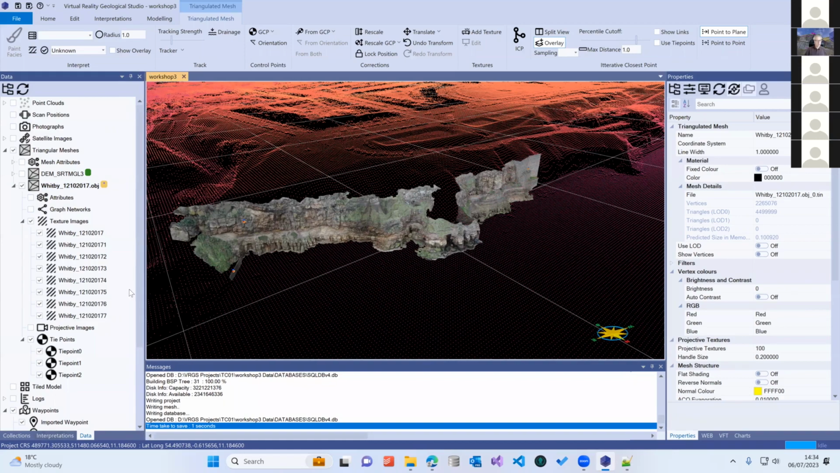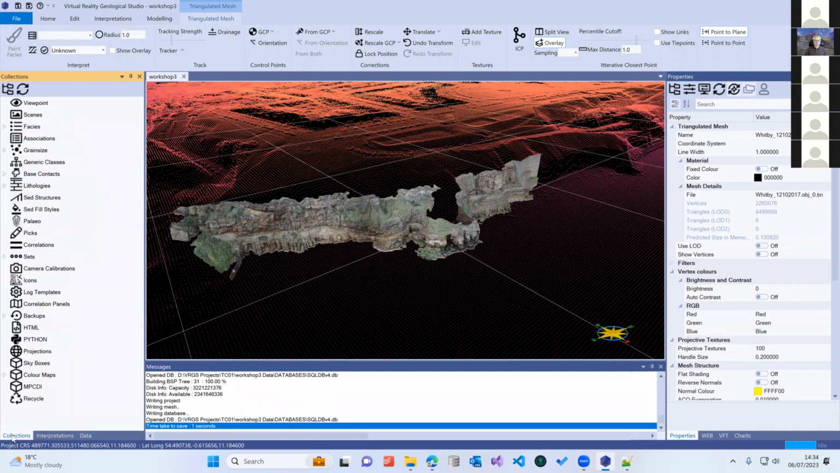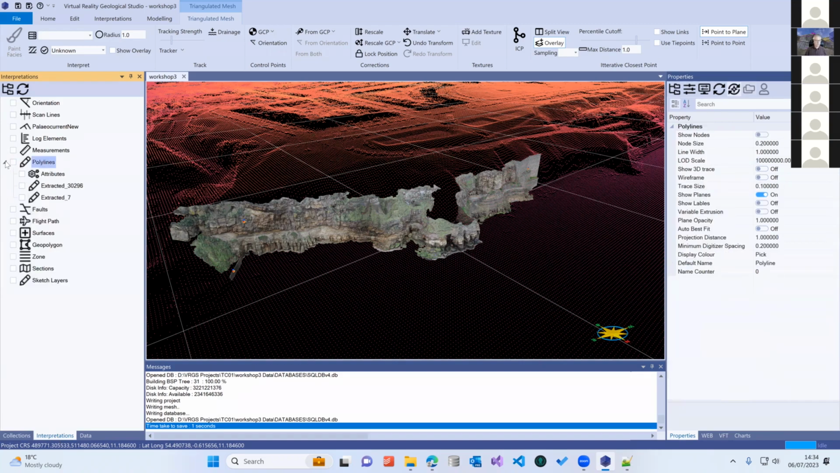Now it's a good time to introduce a concept in VRGS, is that we try and keep our data and our interpretation separate. That's why we have a data tab and an interpretations tab. We also have collections. Collections are things that you can't visualize directly. It'll be like facies descriptions or grain size classes. They're in a separate tab, but interpretations are found in here, and the polylines will go into the interpretations tab.